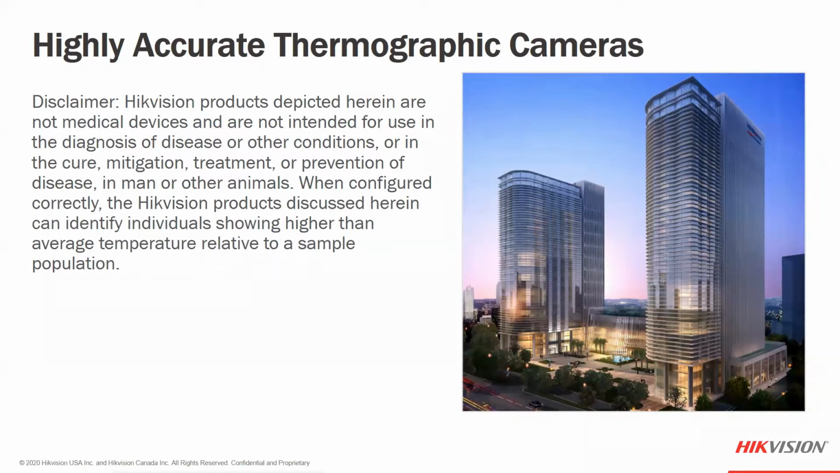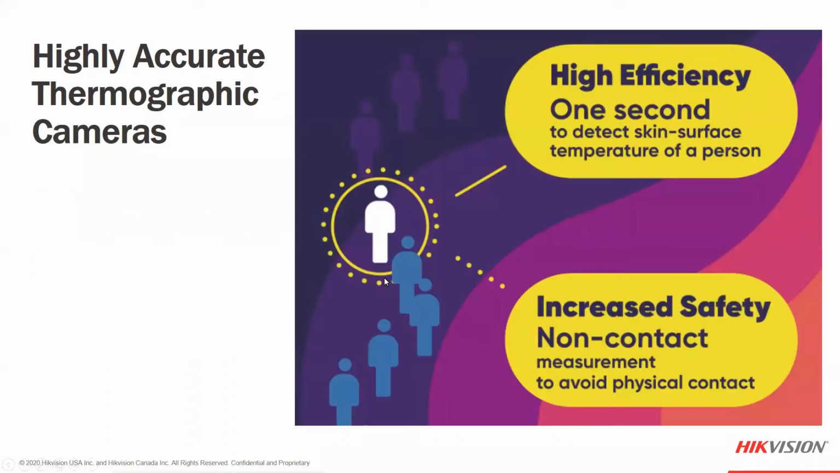We've actually seen recently that the FDA has said thermographic cameras can be used in situations like this to open up safely. And again, we do meet all those guidelines they have specified. But one more time, these are not medical devices. They're not intended to be that. We're not depicting them as medical devices. We are measuring the skin surface temperature, however, which can lead to a secondary screening of your choice. Once it's in the business, it's their decision how they're going to take additional action.